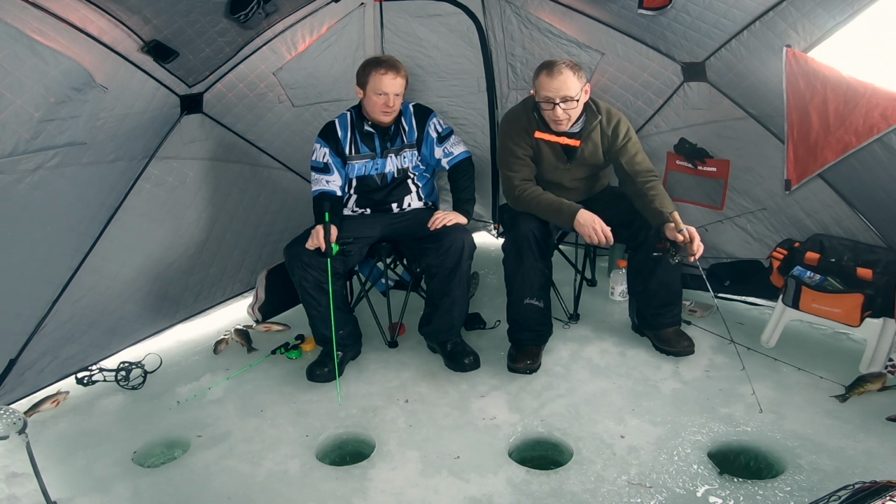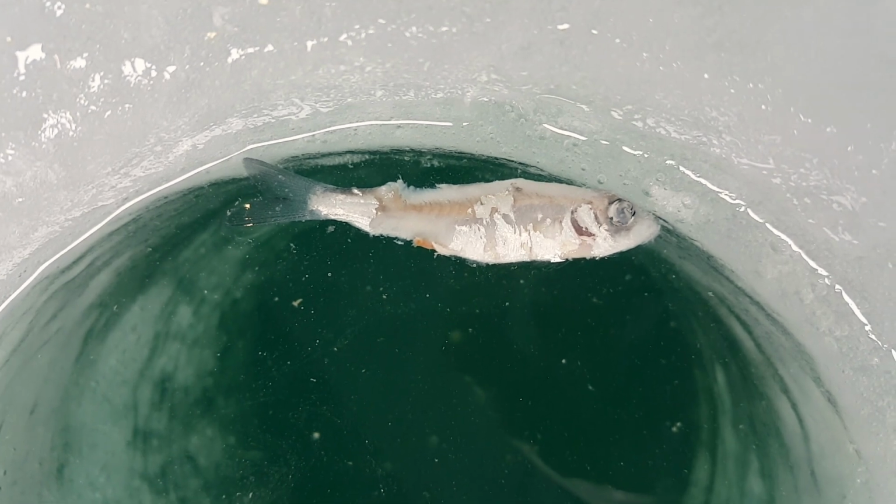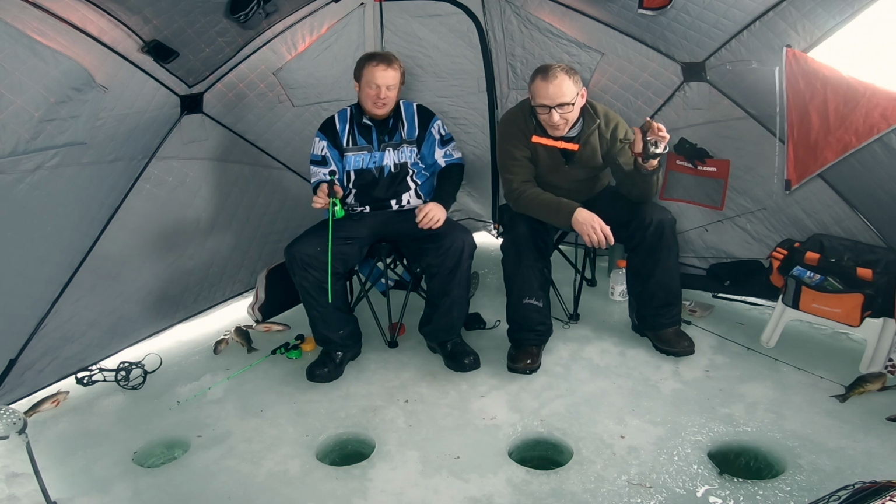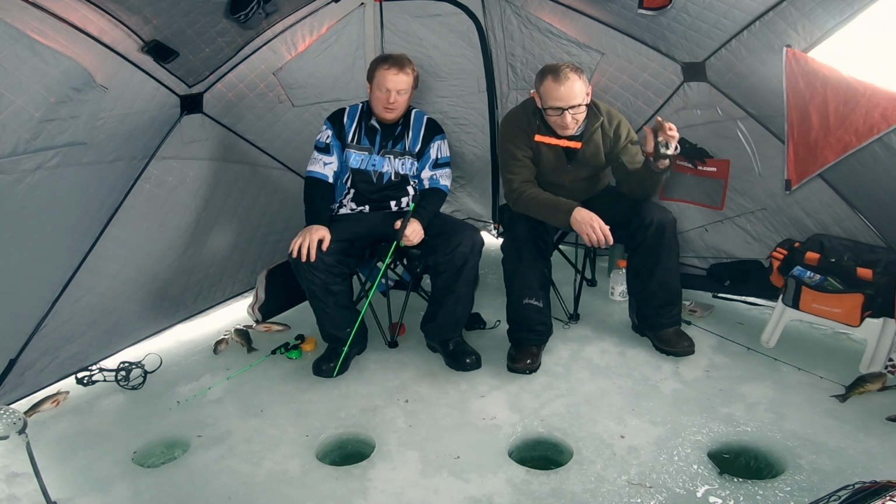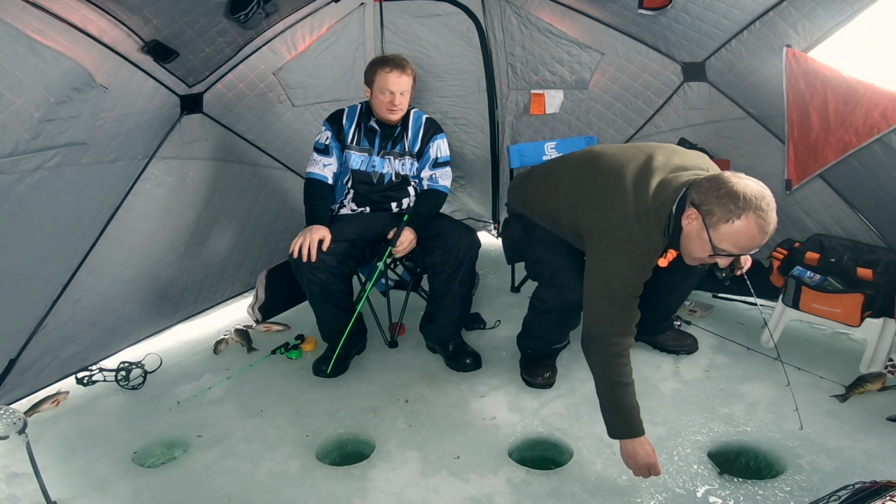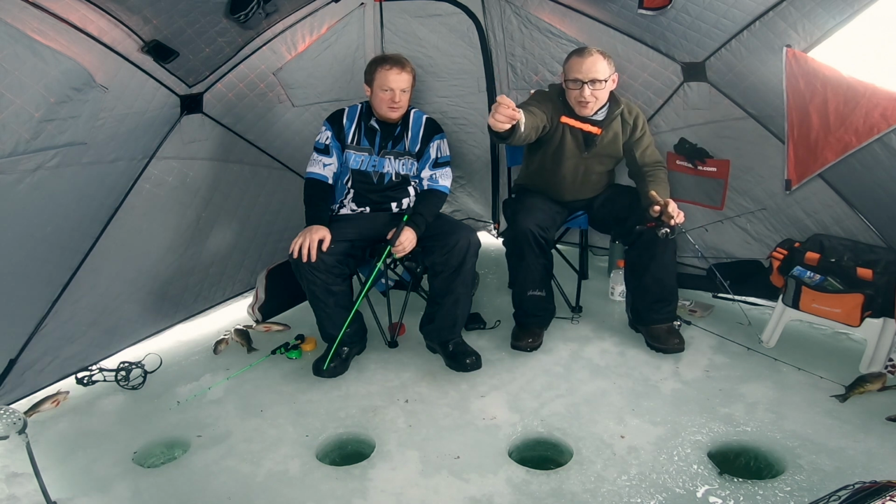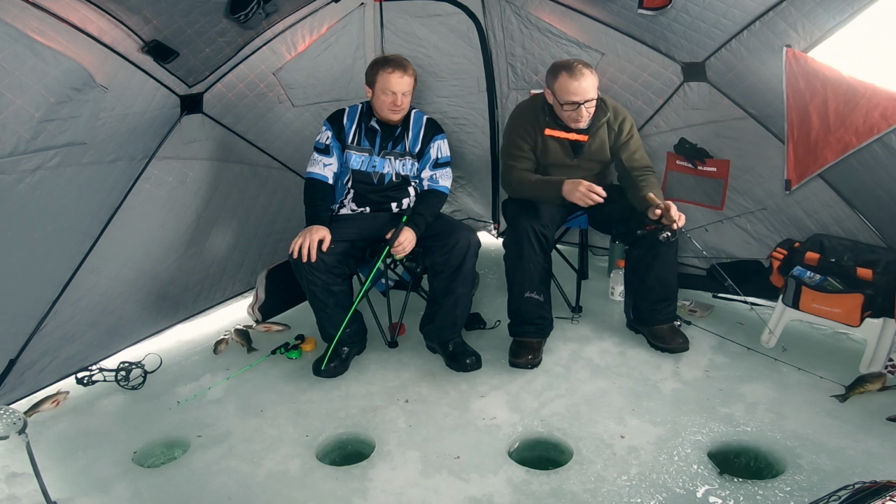They've been barfing up alewives, as you got the face splatter of one from a perch earlier. Actually the amount of bait fish stuffed in these things' bellies as they're coming up is remarkable. They're barfing them up all over the place, and it's these little 2.5, 3 inch alewives. Give that a little chunk.